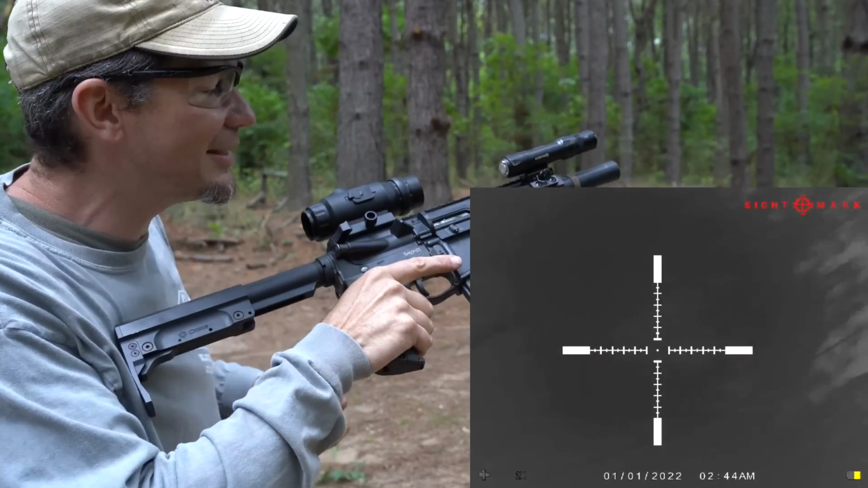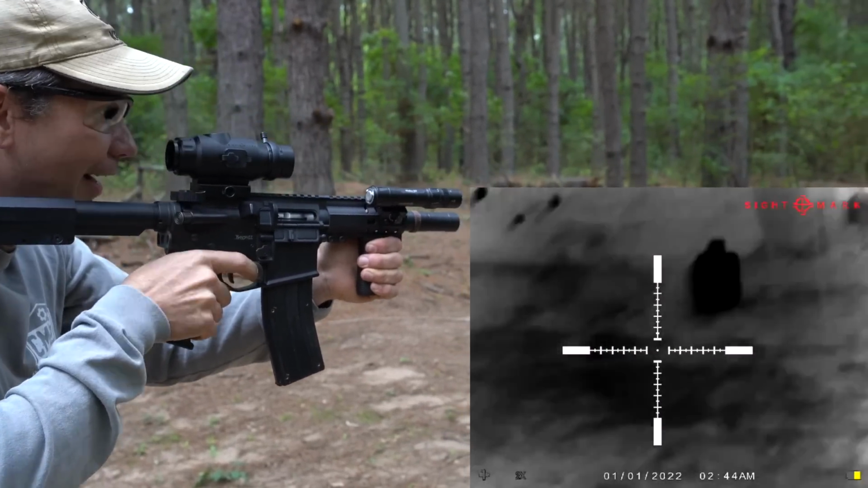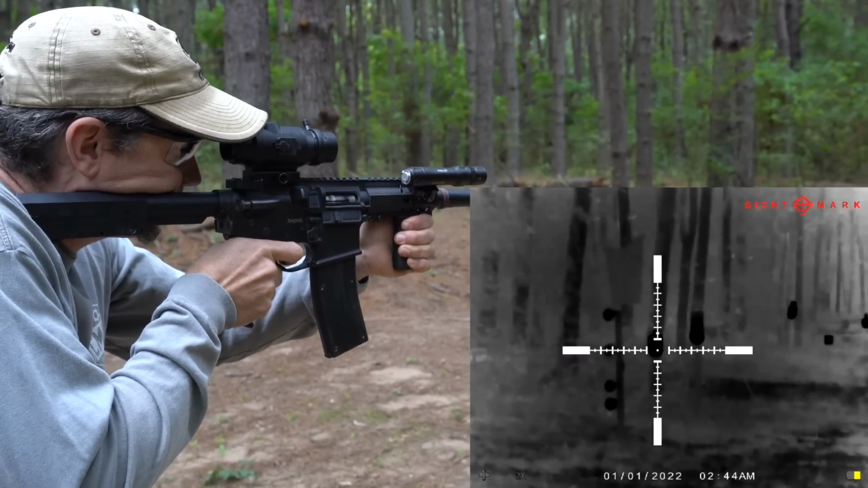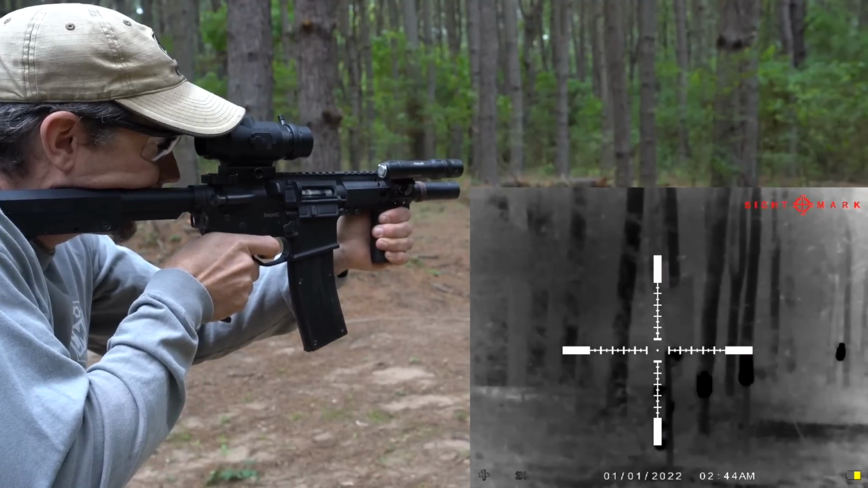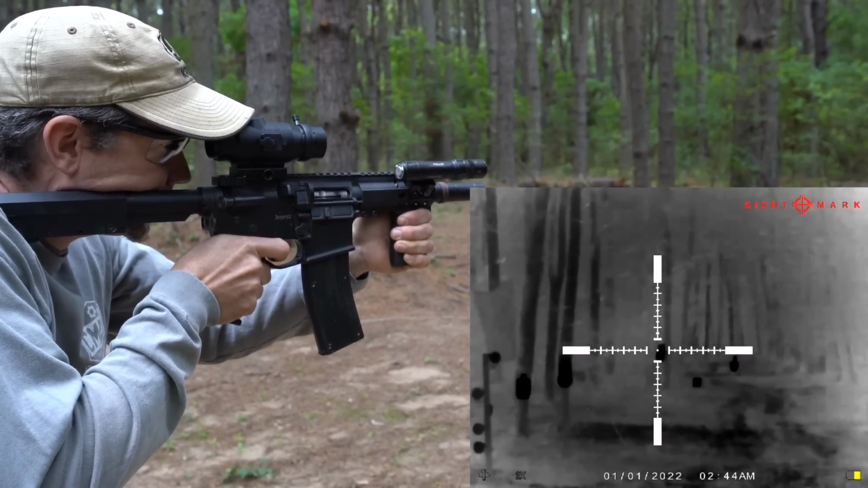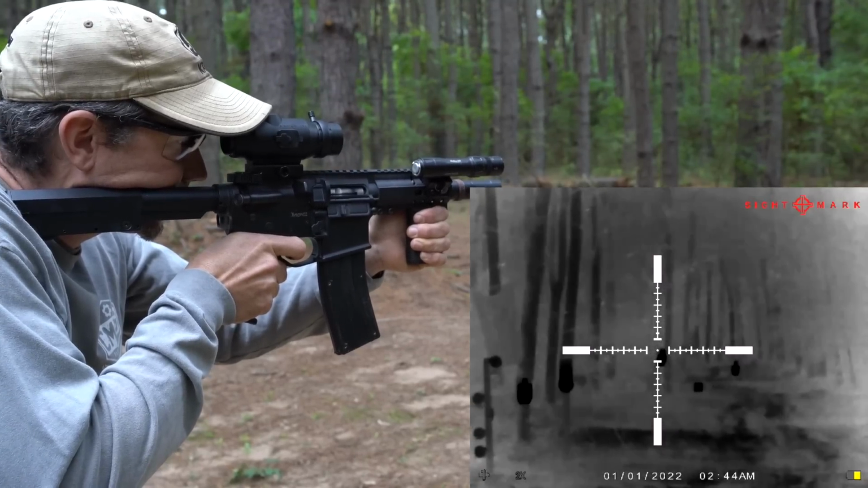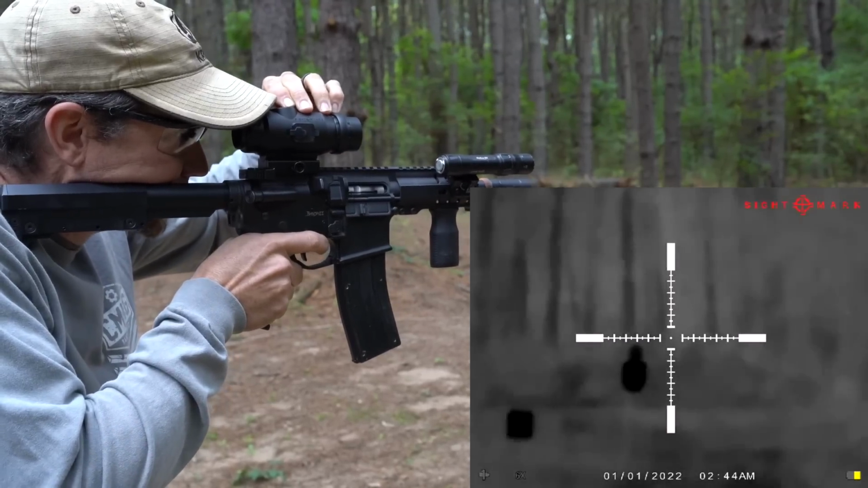But we'll just engage some targets out to 100 yards, starting at 10 right there. All right, no big deal. Let's see, that tree there is about 40 yards. Cool. Hit the little plate. All right, now that's 75. All right, now we're going for 100. Oh, let's zoom in. There we go.